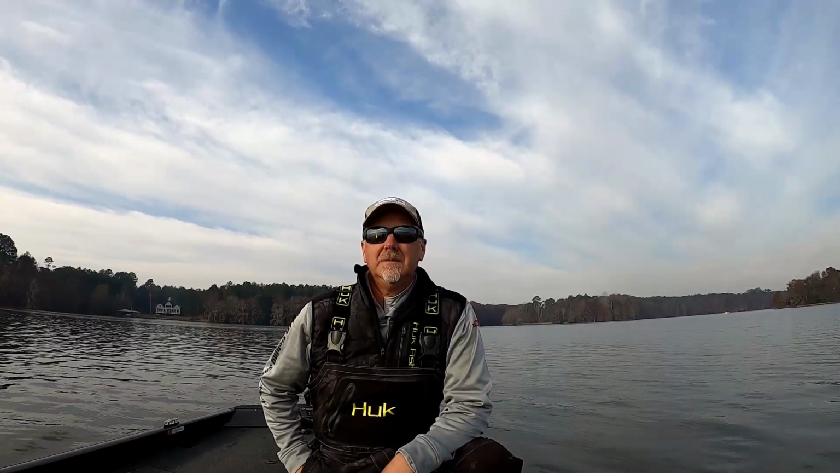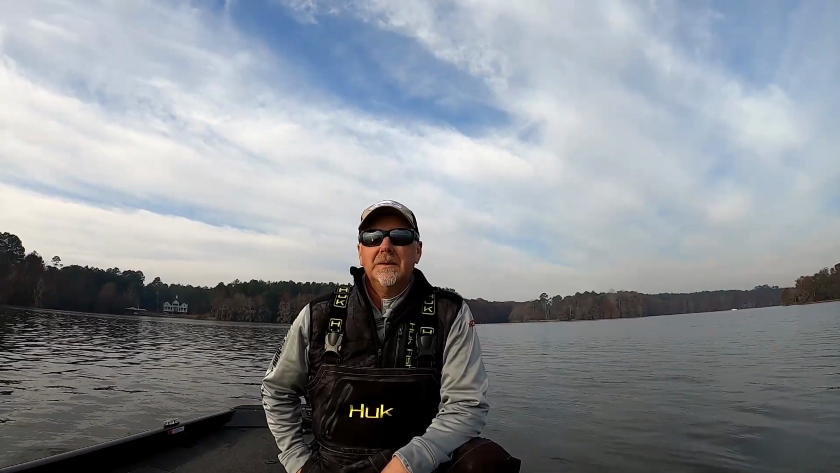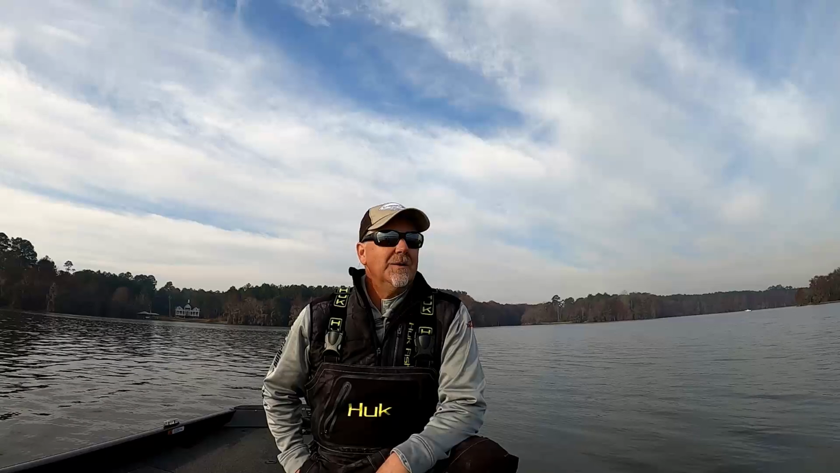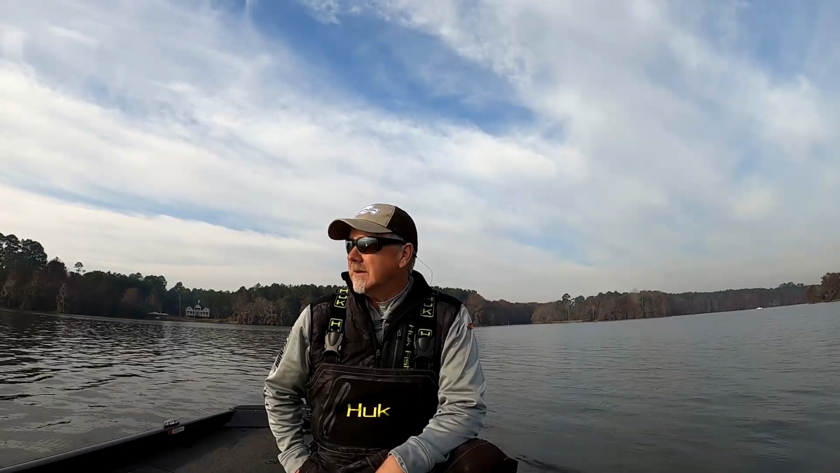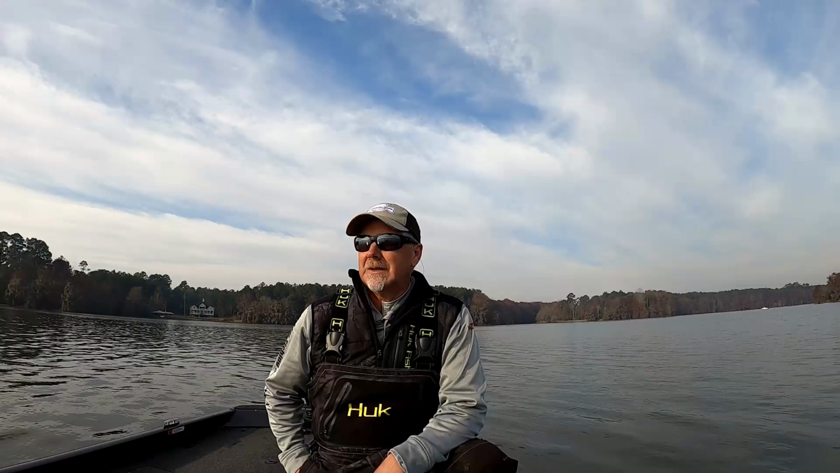It's December the 4th, and today I am actually up on Lake Blackshear. I have never fished here in the wintertime, so I just looked at a map, found me a nice bend that looked deep, came up here in it, and I am seeing a few fish. There's a few boats fishing around this area, so it looks like I chose correctly.